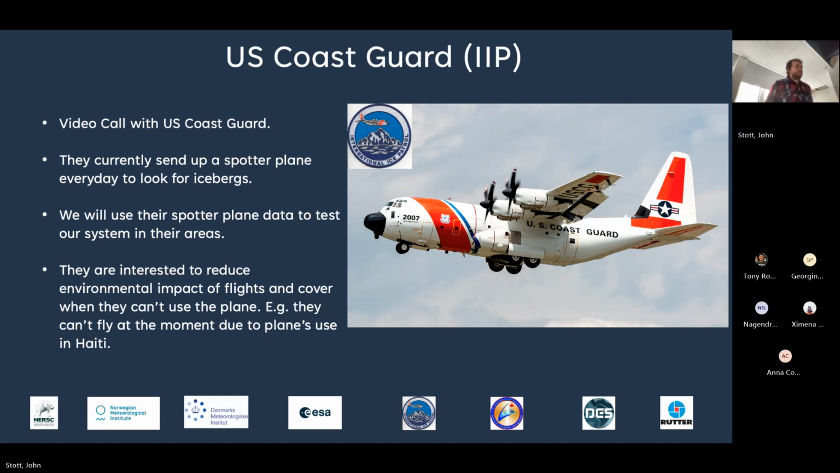What they currently do is send up a spotter plane every day, an airborne survey over areas that might have icebergs. So we're trying to gauge their interest: what if we could reduce the amount of fuel and carbon emissions that come from going out every single day and mapping a large area of icebergs? What if artificial intelligence, our deep learning technique, could reduce that requirement and in turn save on costs?